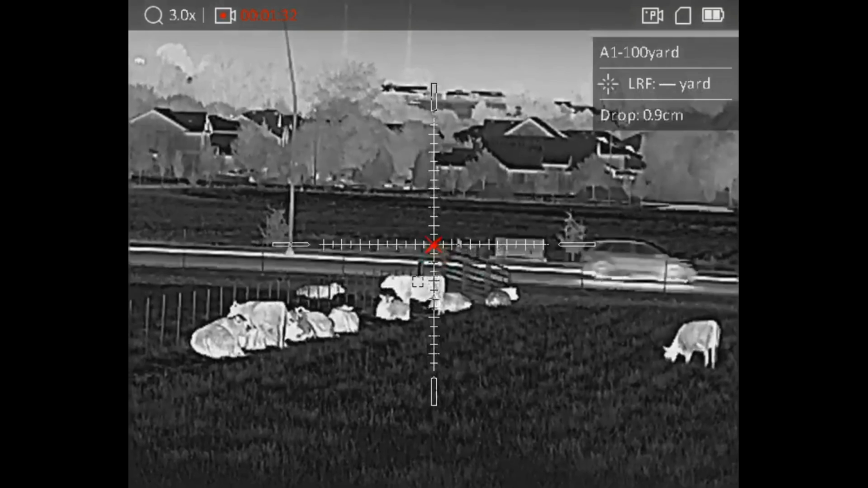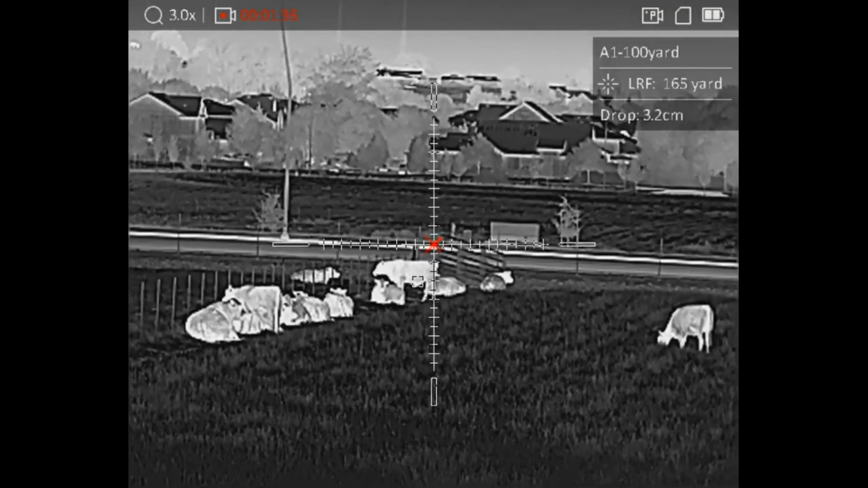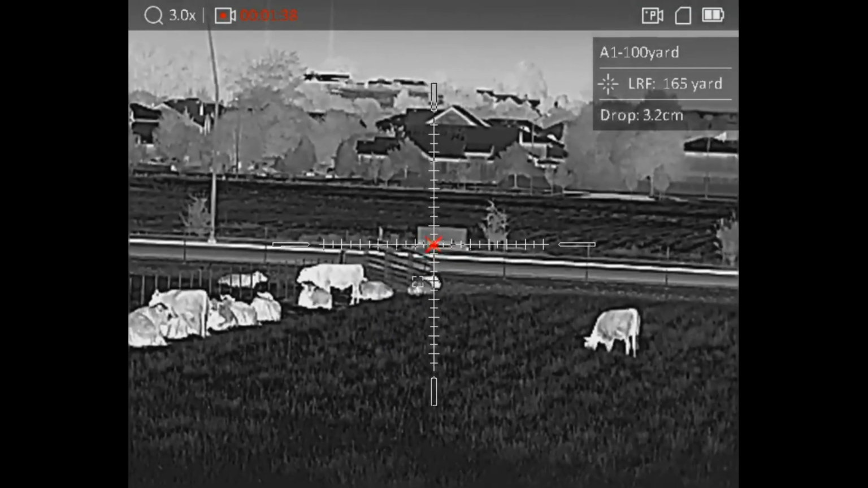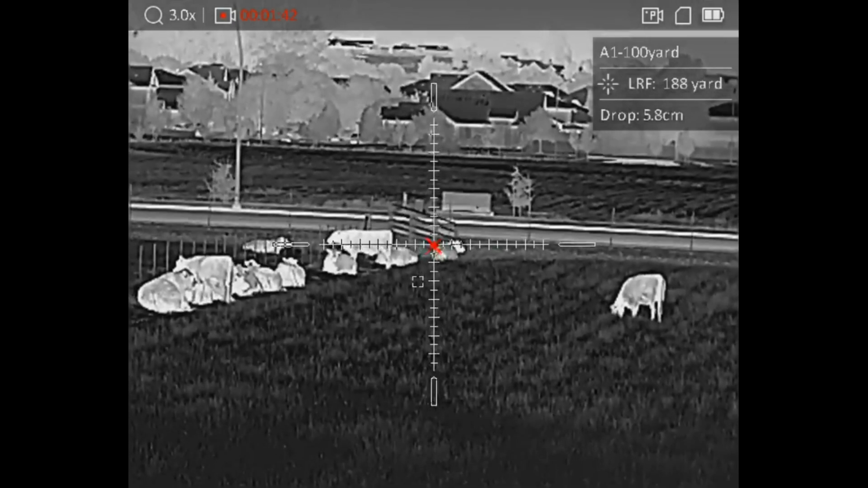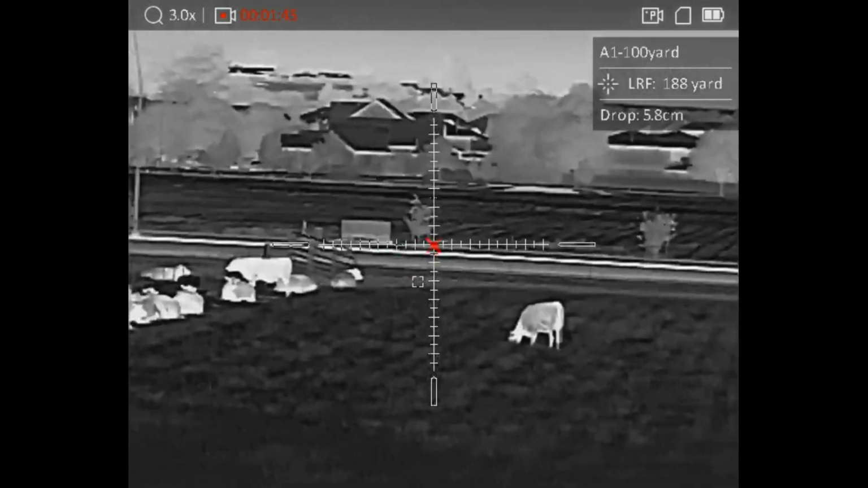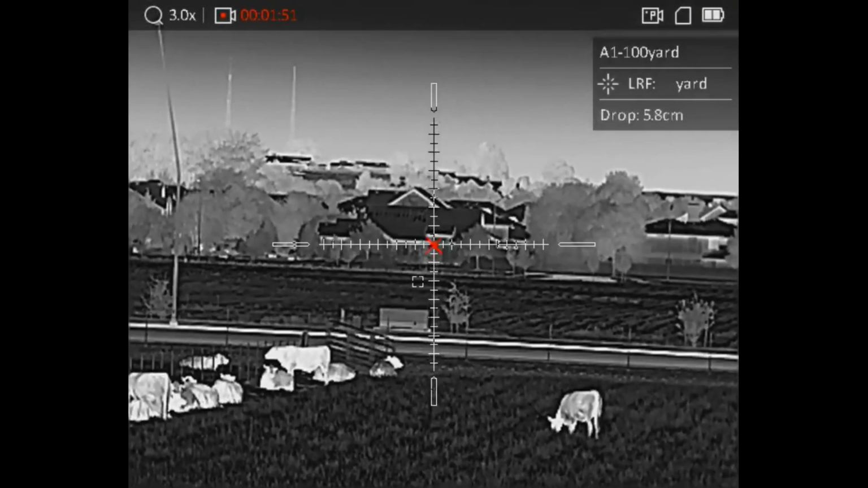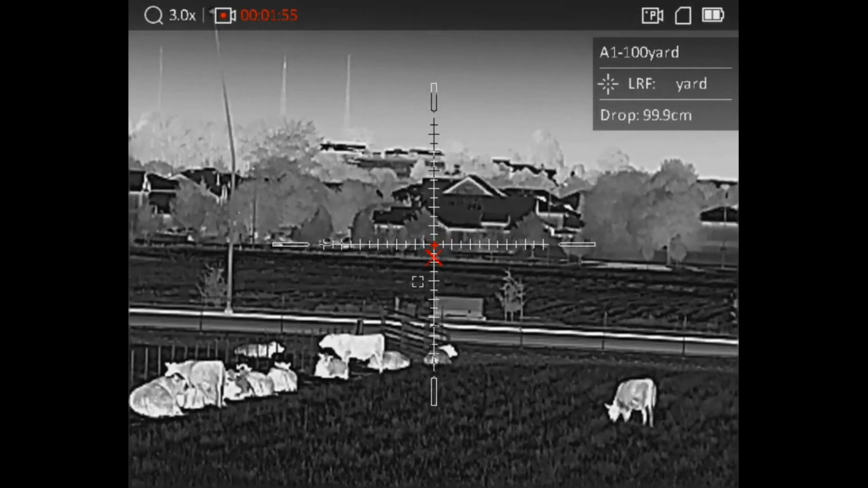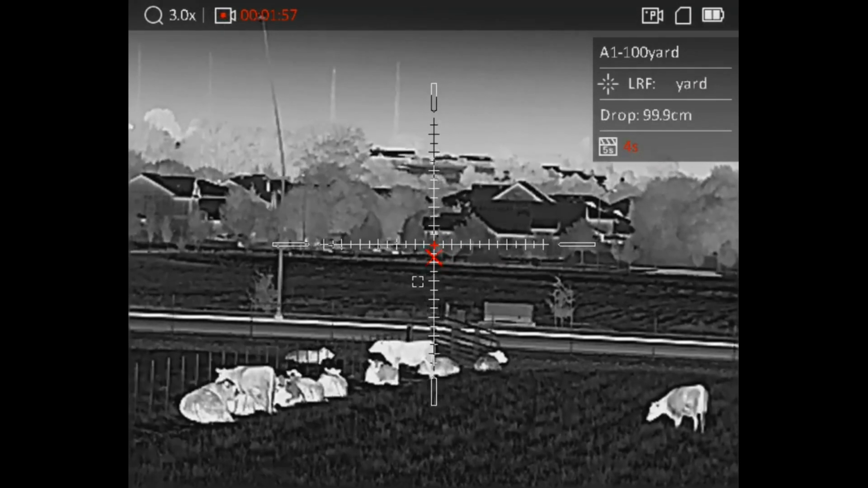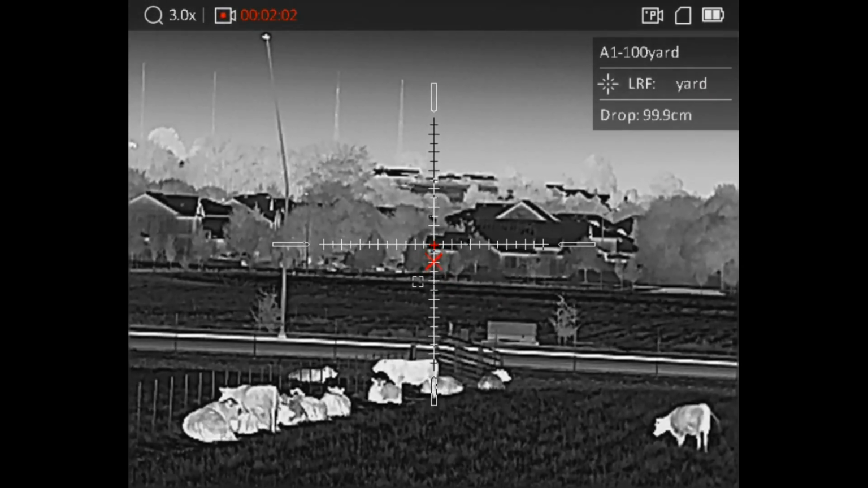As you can tell, so these cows, 165 yards there. Okay, 188 yards there. Anyway, so fantastic image here, as I was saying. Let's see how far out it'll range here. As you can see, this is just a flat field right there, goes out, and it's picking up on the flat, no problem at all.